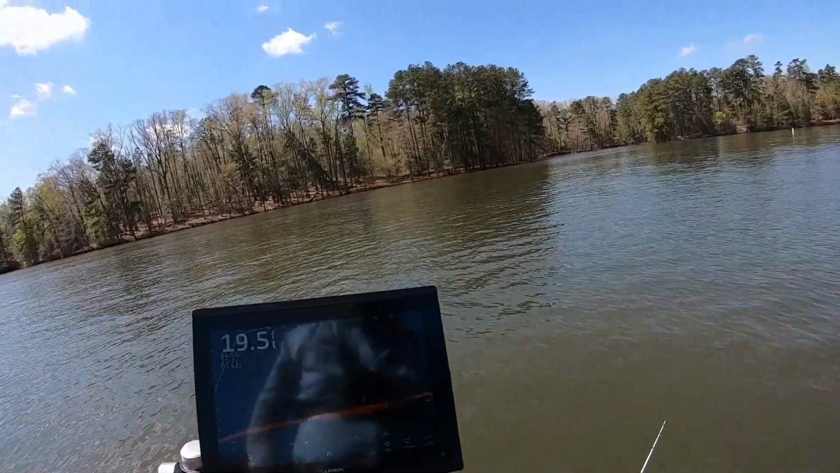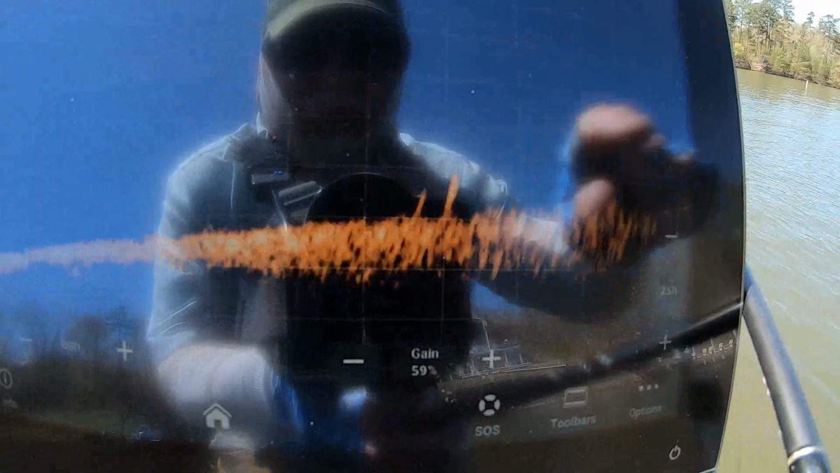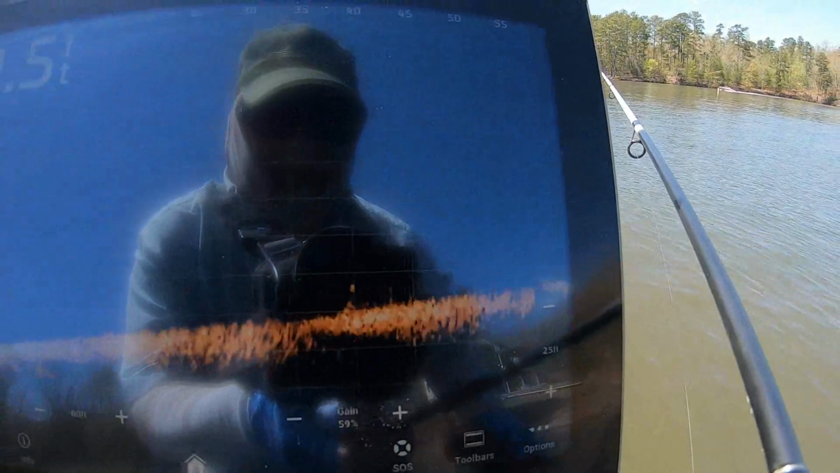Now, hold on, right here. See this fish right here on the bottom? I'm hoping y'all can see this from the glare. See, there's two right there on the bottom. That's how the one I just caught was, but he was off the bottom just a little ways. And I threw at him. See, there's two there. All right.